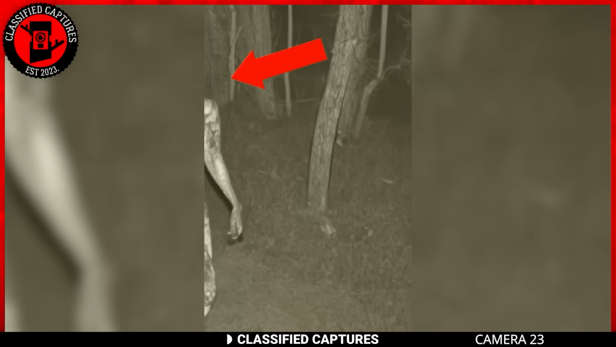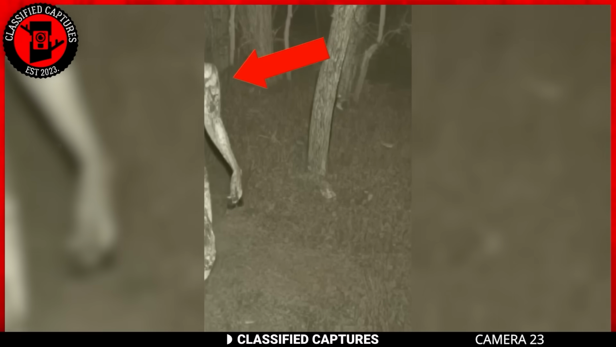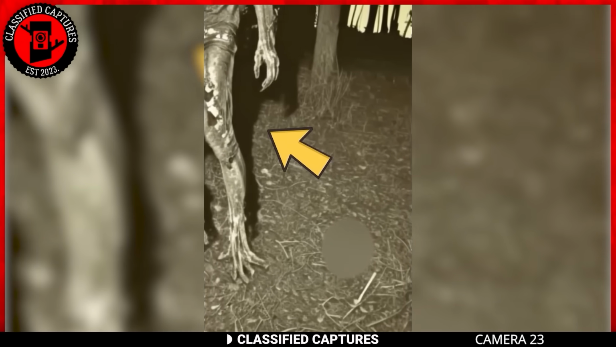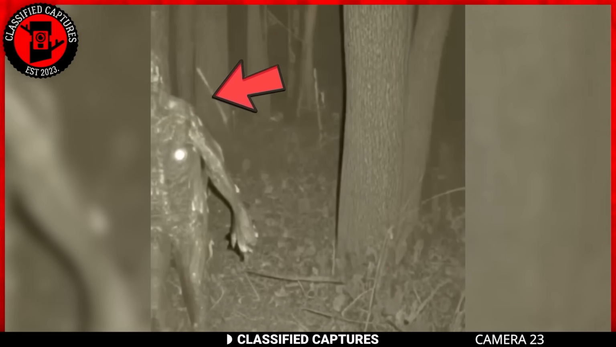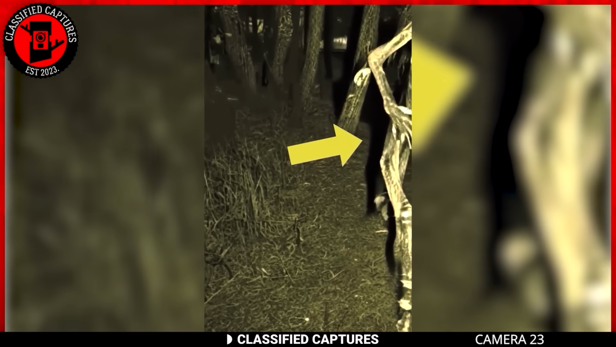Some members of the paranormal community believed that this could be a skinwalker, while others suggested that it is a zombie. But it could also just be a person in a costume playing a prank. Given the limited visibility, we can only speculate. As to what this creature is, we cannot say for sure. Can you?